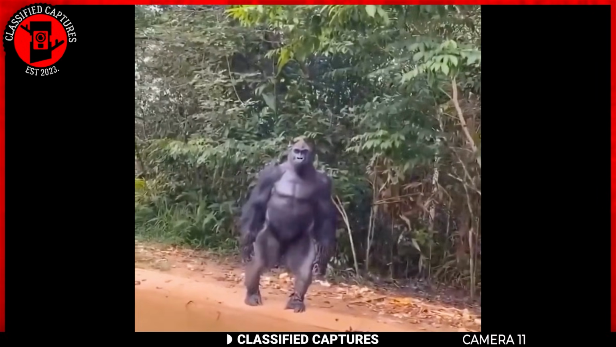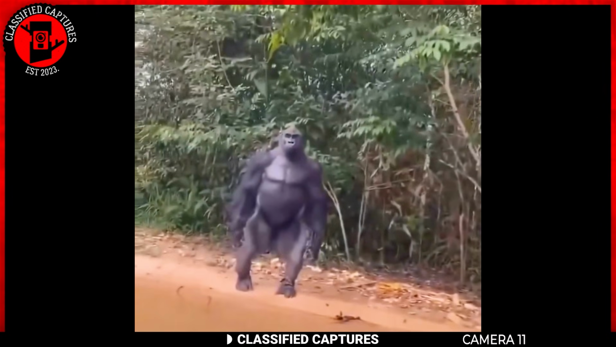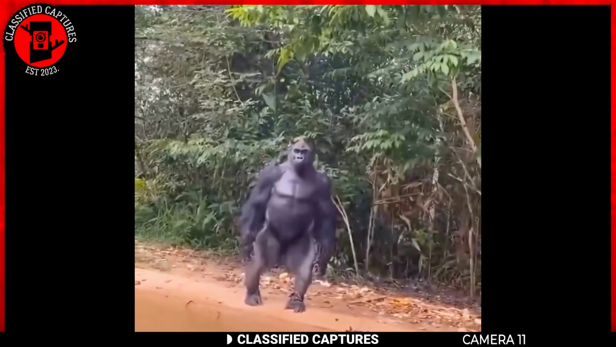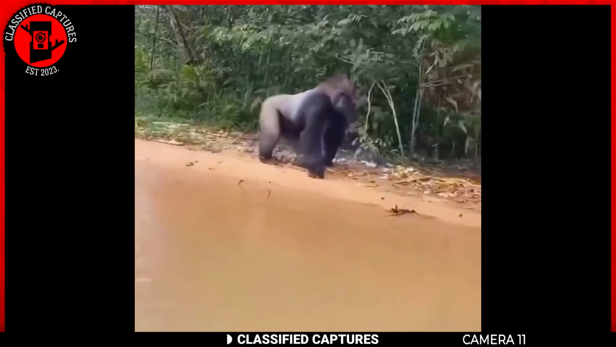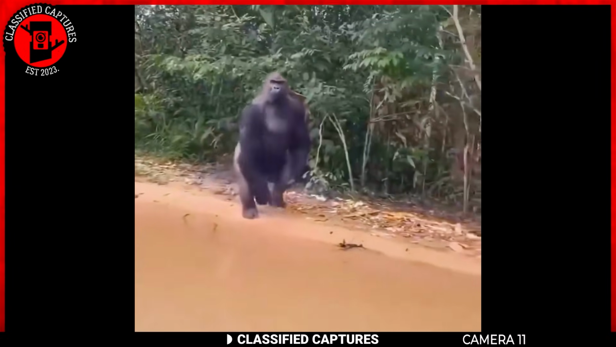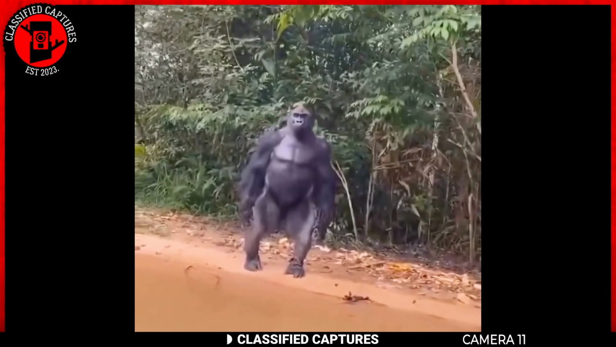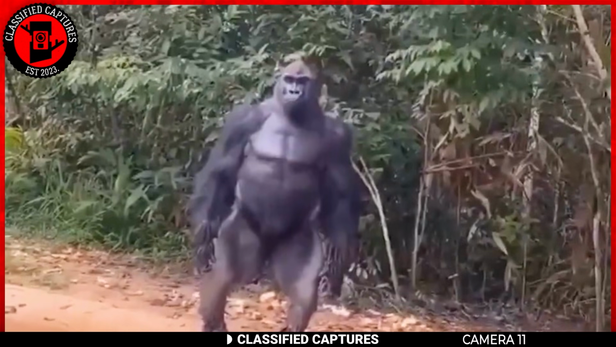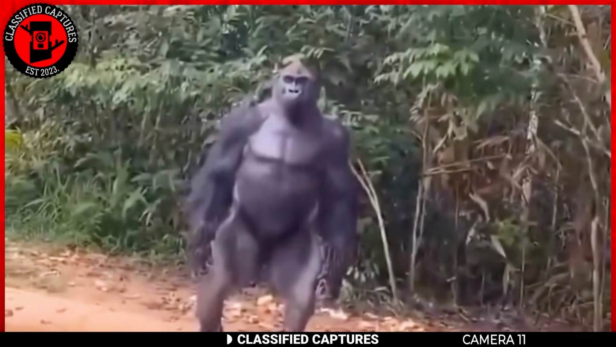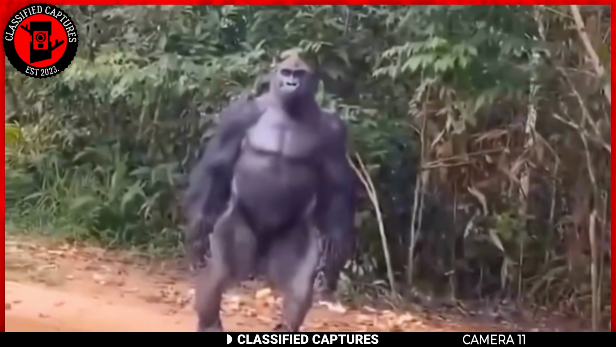Silverbacks are the dominant male gorillas in their groups, known for their immense size and strength. Their striking silver hair on their backs is a mark of maturity, distinguishing them from younger males. These incredible animals can weigh up to 400 pounds and stand over 5.5 feet tall when upright. Their muscular build and powerful presence command respect within their social groups. Would it be fascinating to see such a powerful creature up close? Perhaps we ought to add it to our bucket lists.